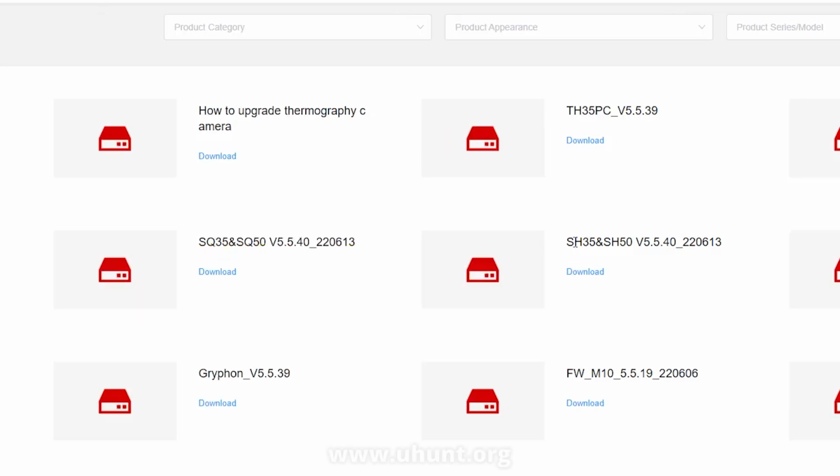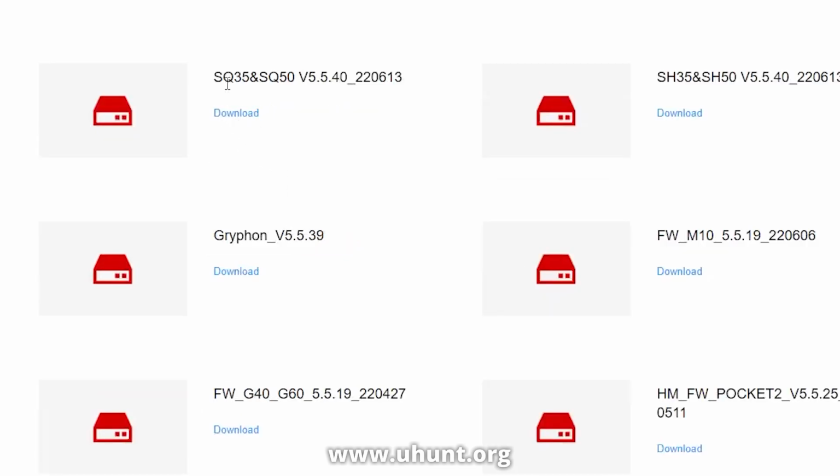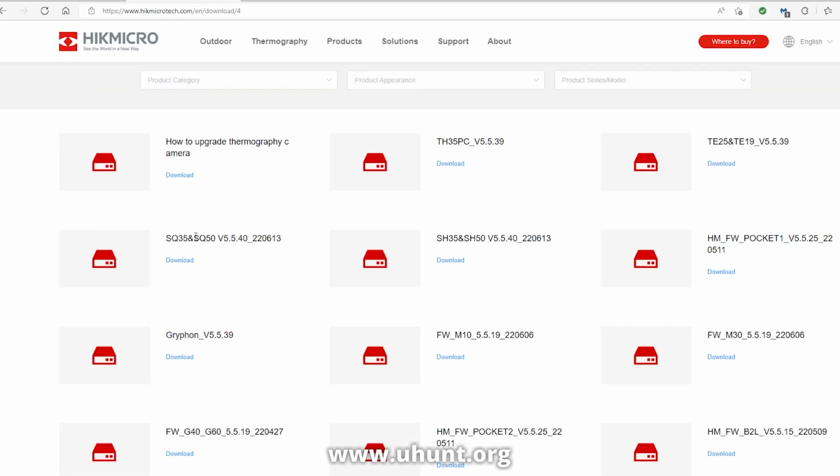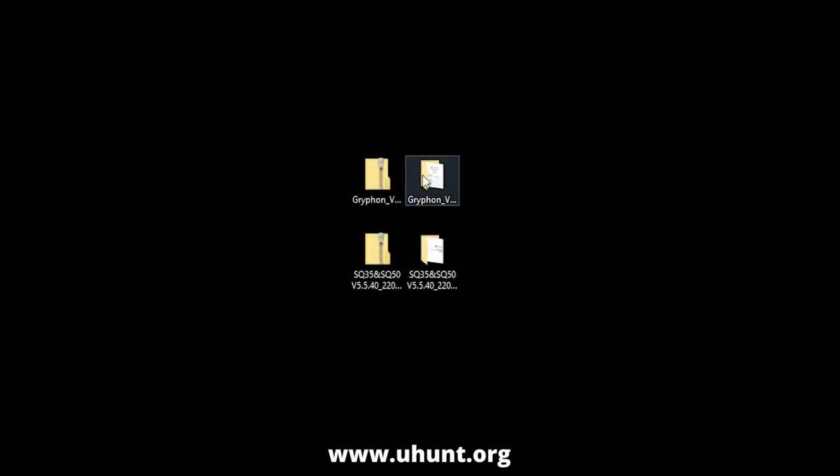But the SH35 and the SH50 are in a different package, so make sure you download the correct one. In the instance of the Gryphon, all the Gryphon devices use the same firmware. So that's easy and convenient, but just keep in mind that may not be the case for your device. So once you've found your device, you just need to download it.